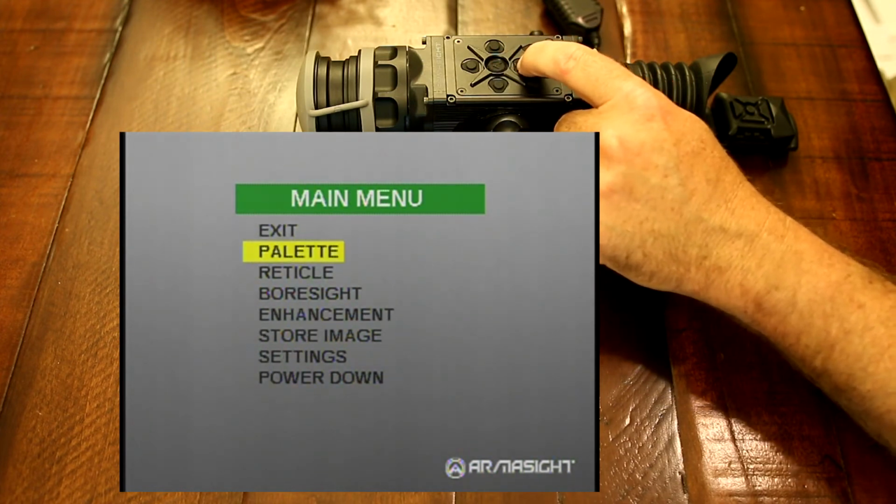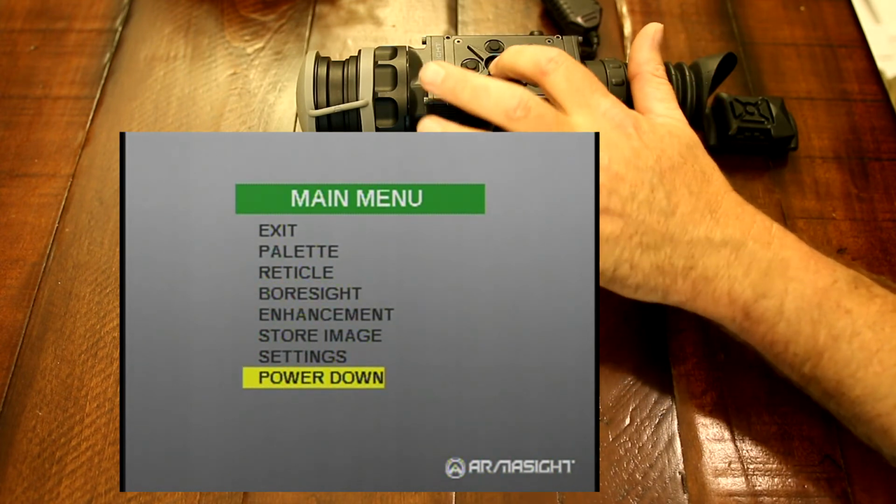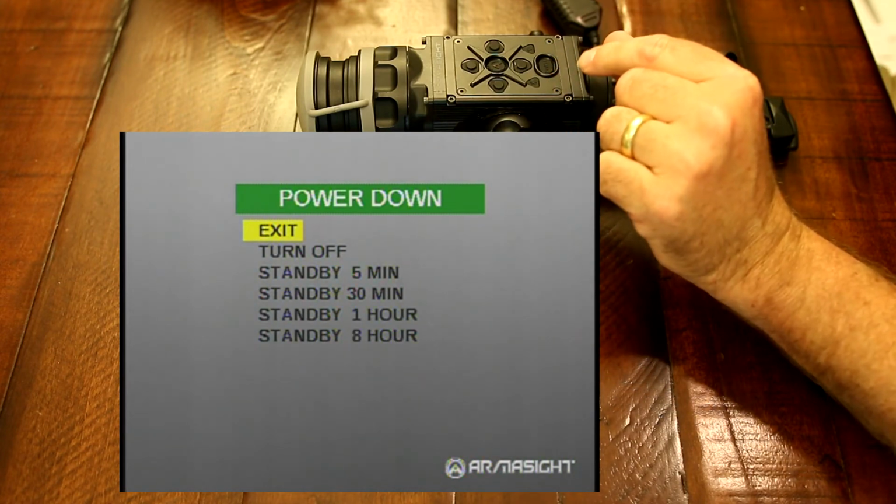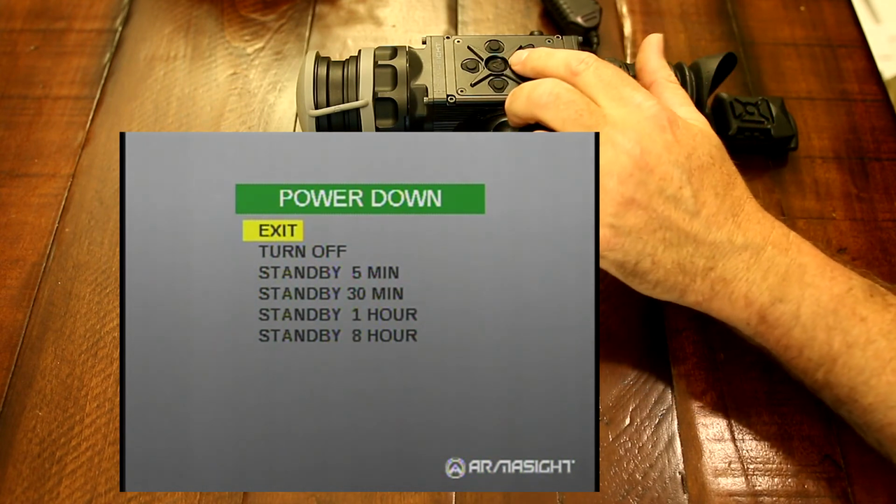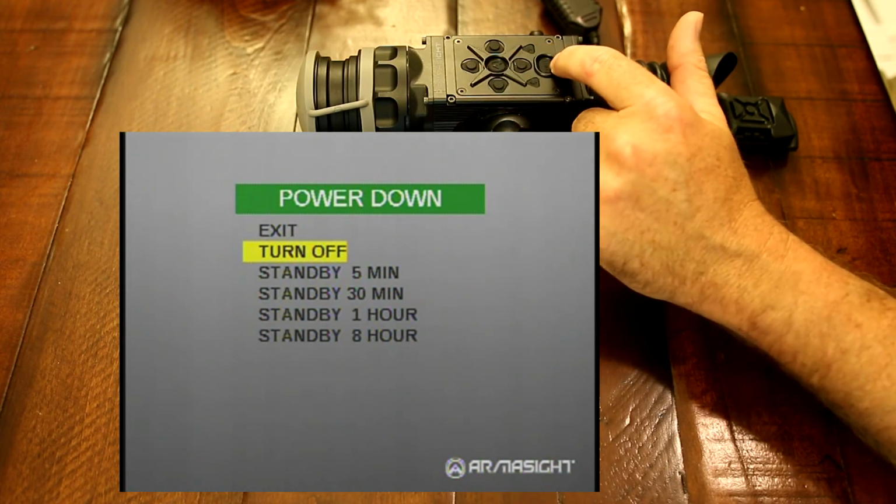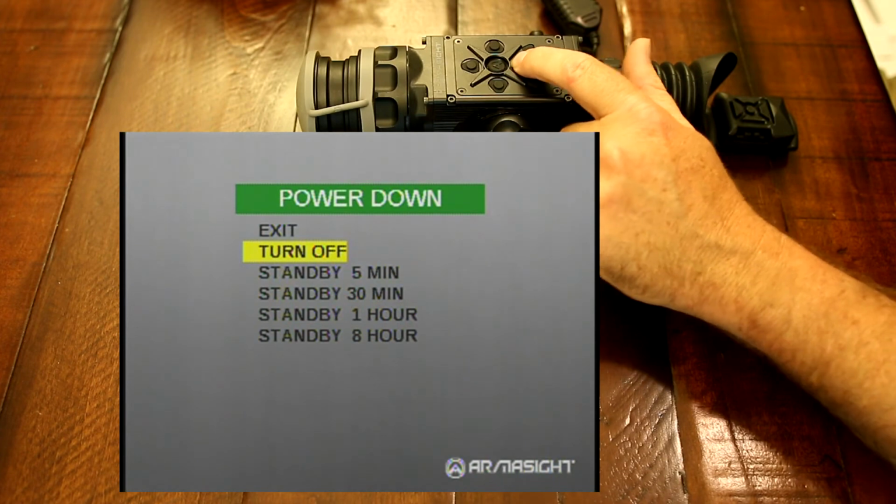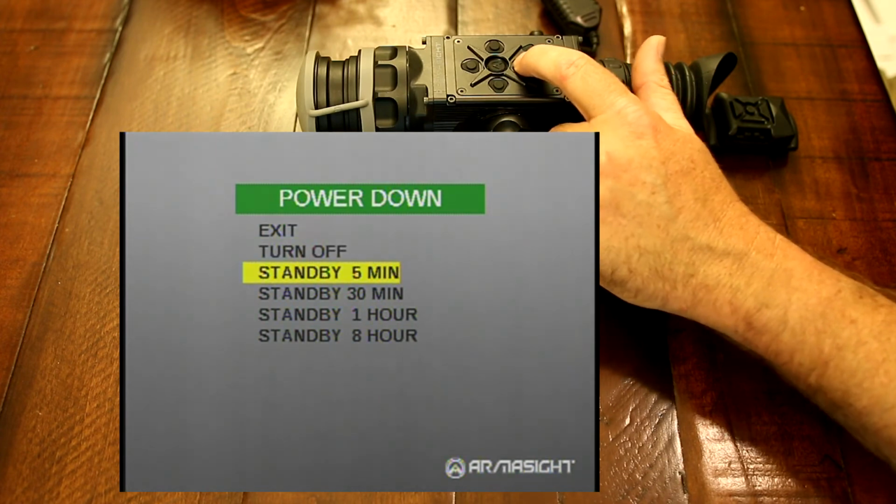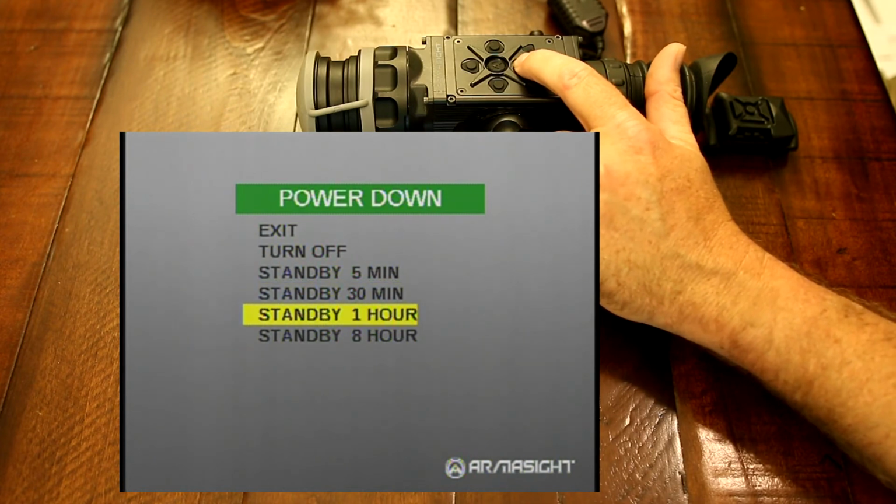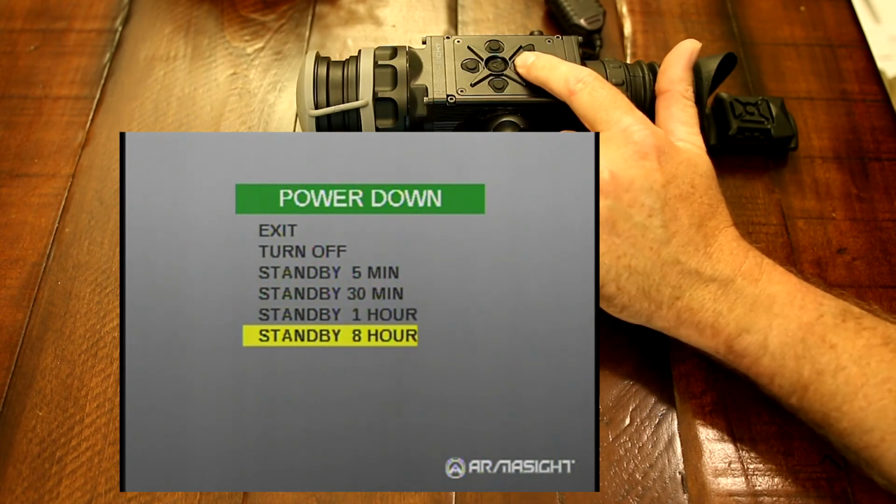And then last but not least is the power down, which is what this is. Since now you have a power button on the standard ZEUS, since you had the knob, you had a standby mode. Now you can go to a standby. You can either turn it off, which you can also do by holding down the power button, or you can have it in standby mode for 5 minutes, 30 minutes, 1 hour, or 8 hours.